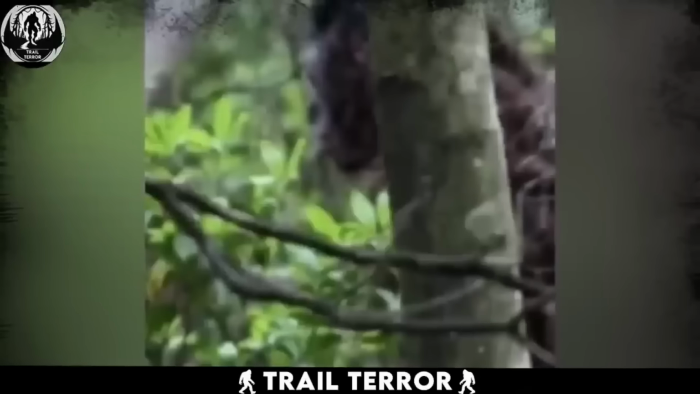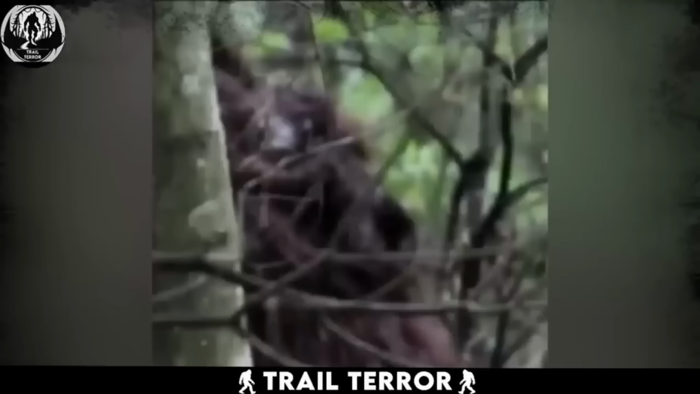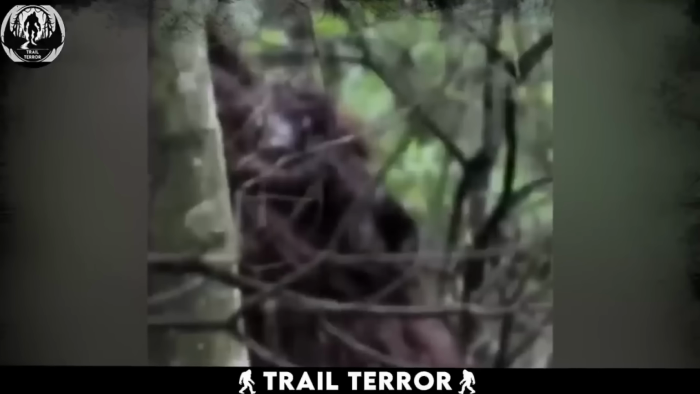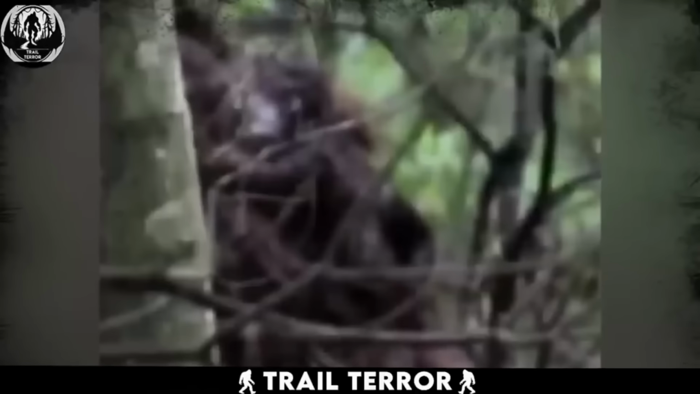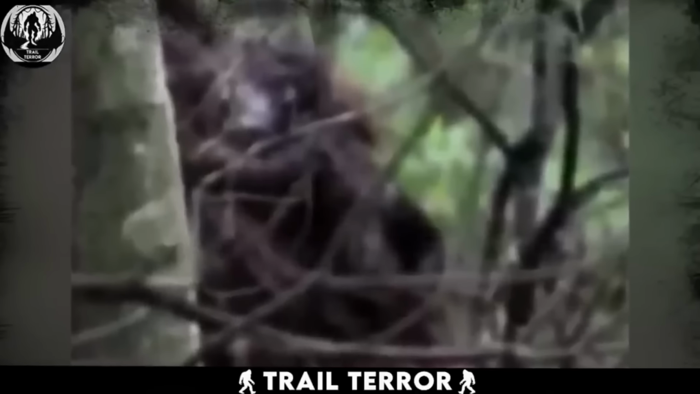Upon closer examination, an unexpected revelation unfolds. Nestled securely on the back of the majestic Bigfoot, a smaller figure becomes visible. This diminutive companion, seemingly a baby, clings tenaciously to its larger counterpart, gripping onto the strands of hair. The resemblance between the two is striking, suggesting a kinship. The notion that these awe-inspiring beings may indeed be a Bigfoot and its offspring opens up a world of possibilities.